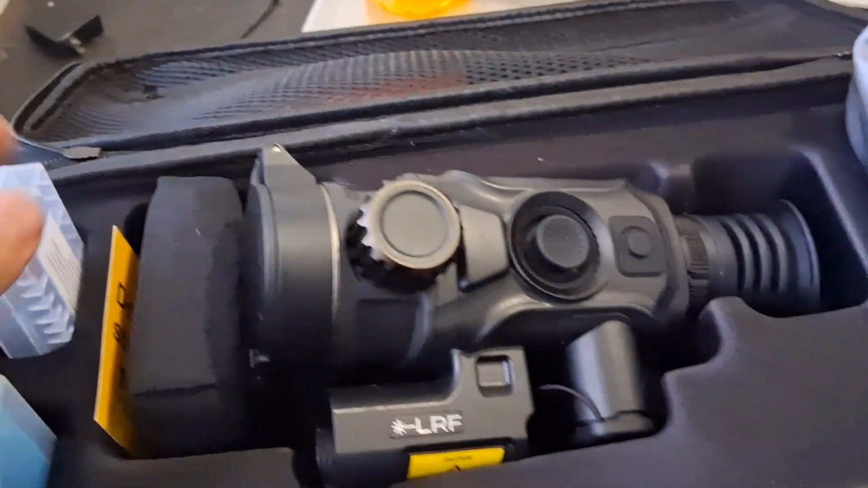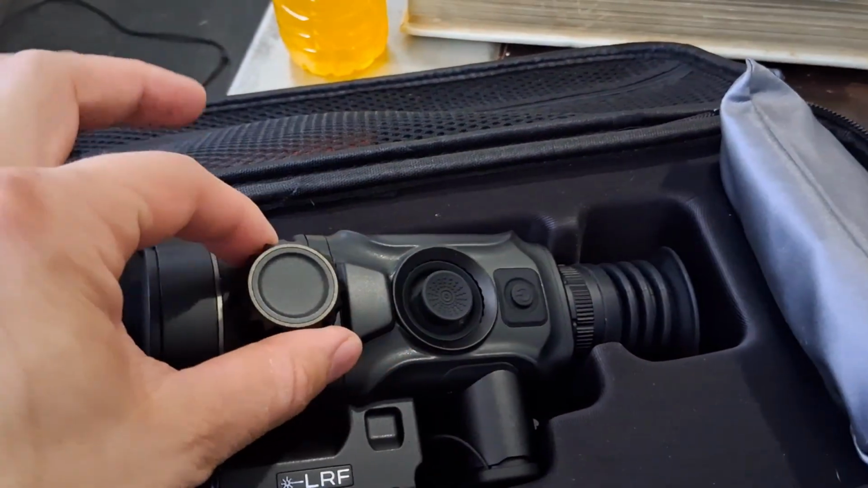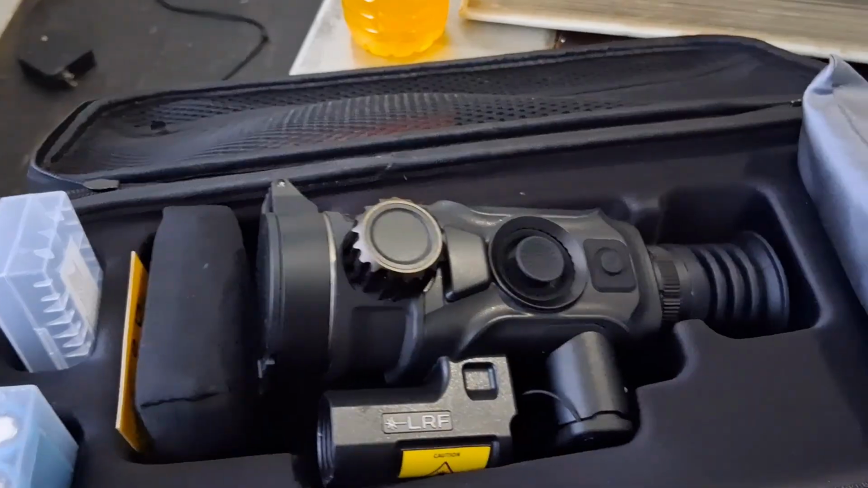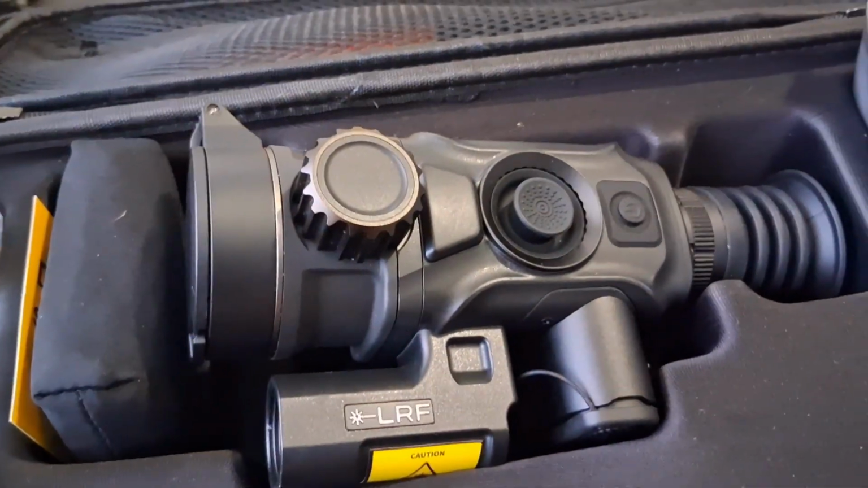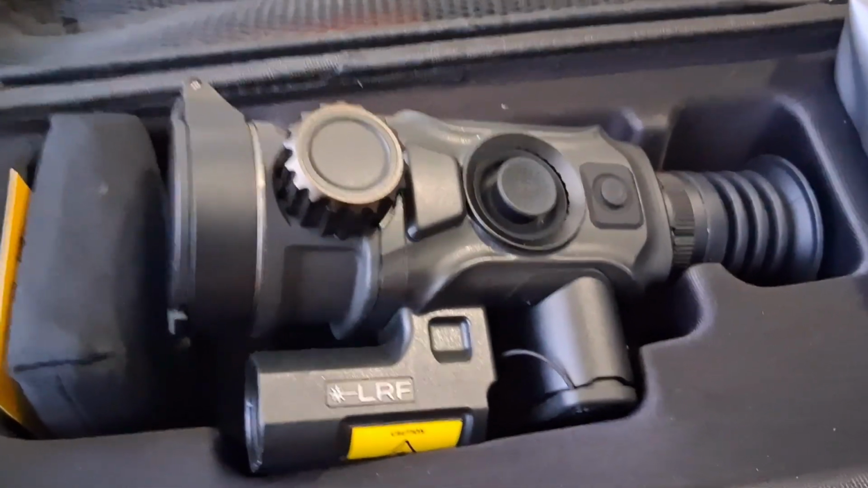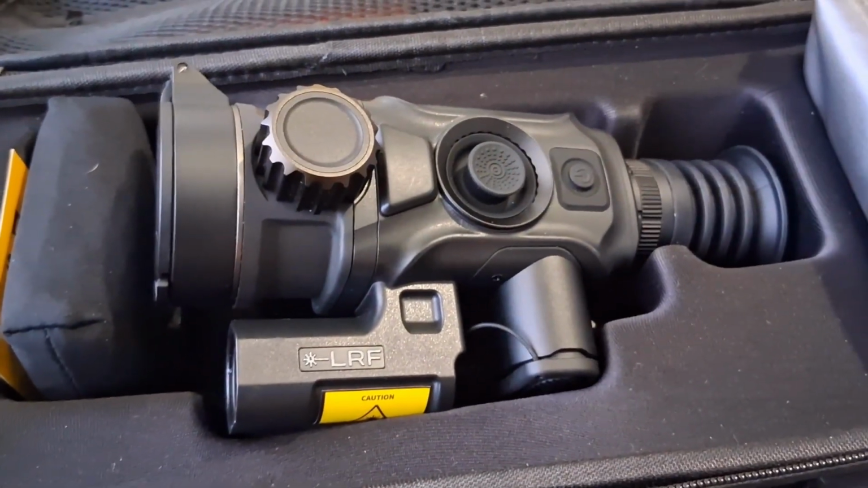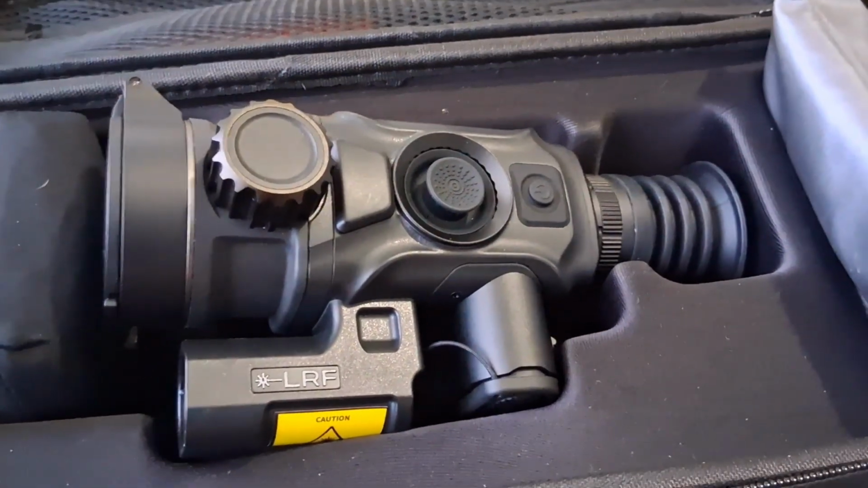So let's go over. We got a 35 millimeter objective, 384 resolution. This is going to be your focus knob, which I like. It's new, it's innovative. A lot of companies are trying to copy other companies, but when I see a company just doing their own thing and taking it in their own direction, I like that because that's how we get better products and new products. So I like companies that do that. It gives me excitement for this company.